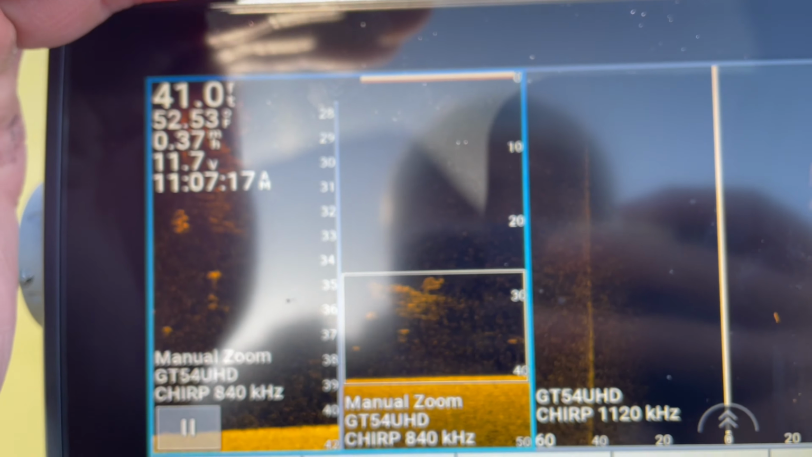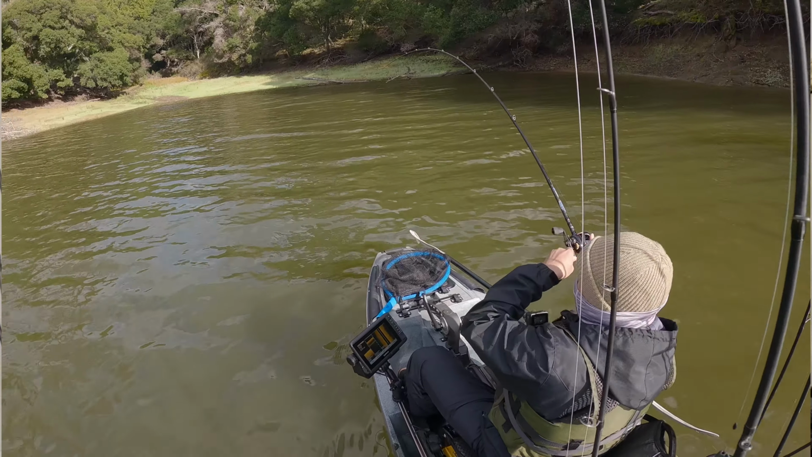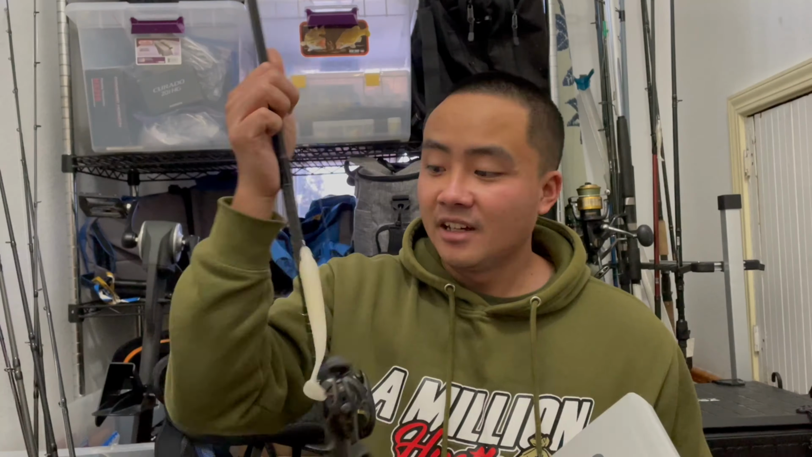Nonetheless, I had fun. It was my first 2 trips out with the fish finder. I didn't catch anything. I did hook up into one on a 6-inch cold shad. Man, this thing does work. I can't believe it. The conditions were really tough, and this is the only thing I got a bite on. Everybody got bites on Senkos.